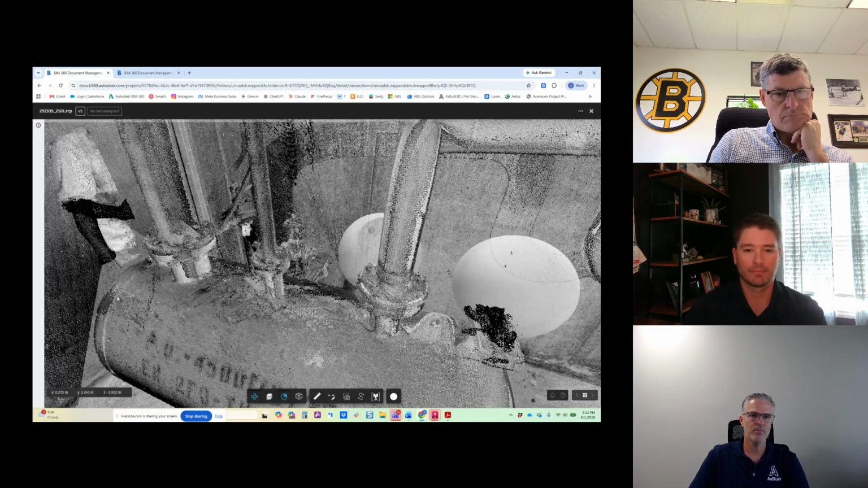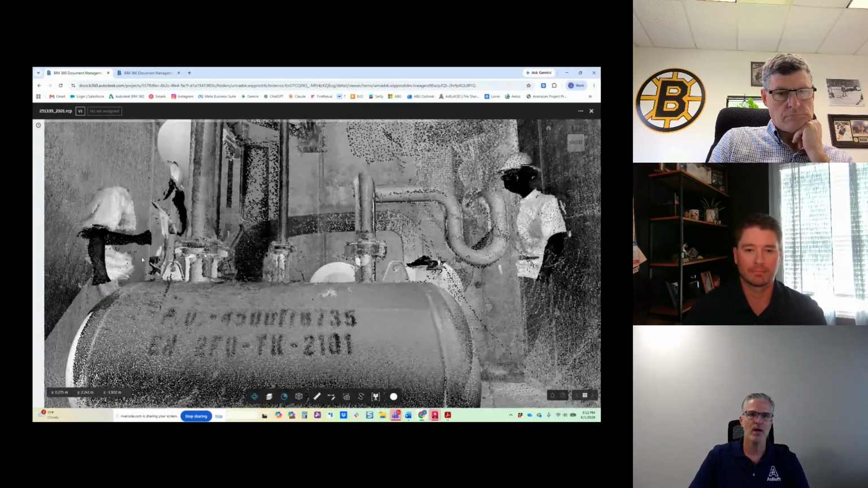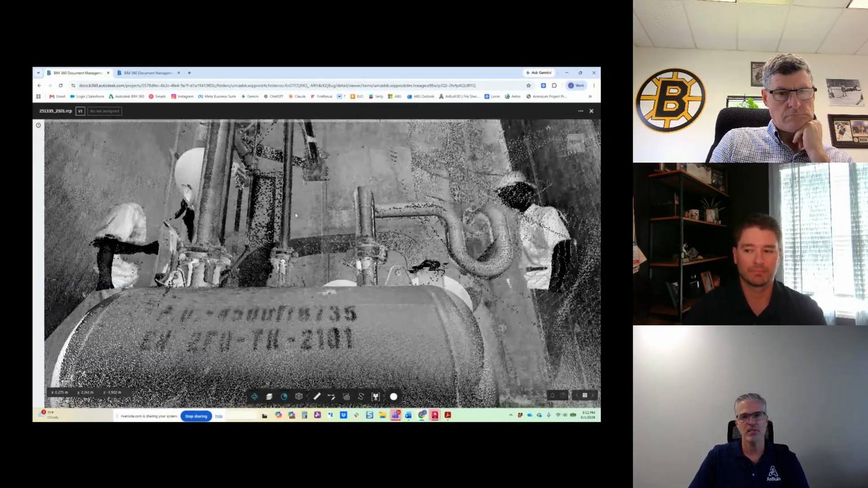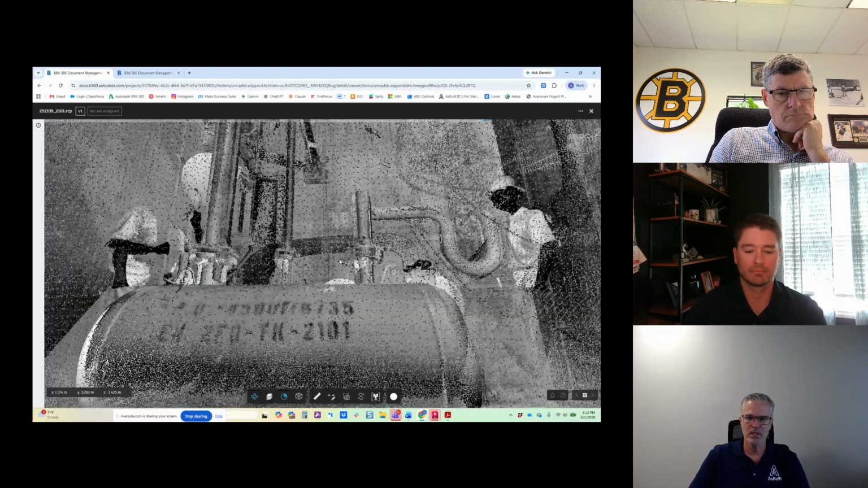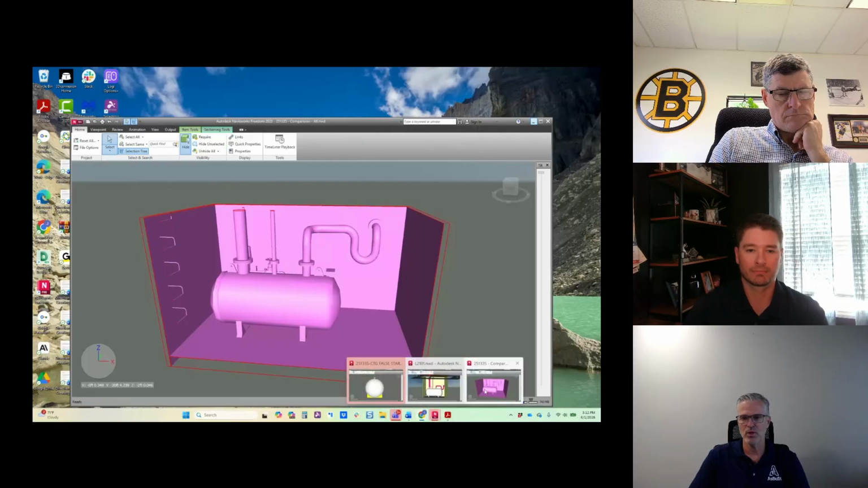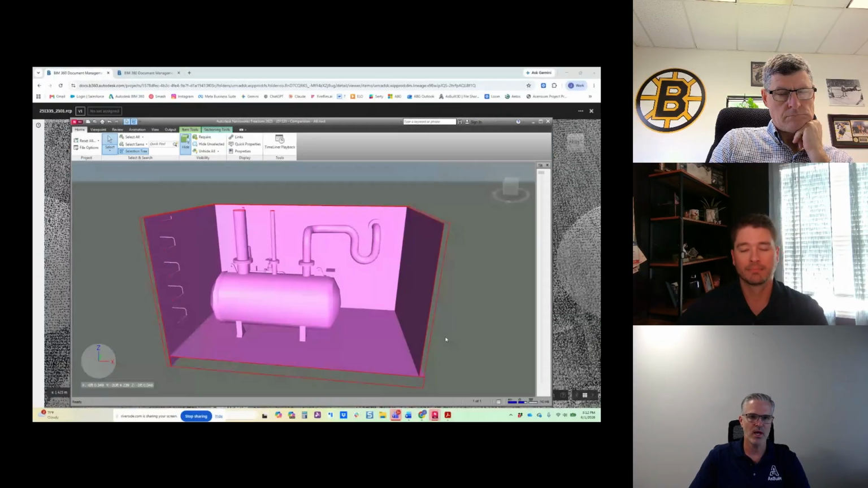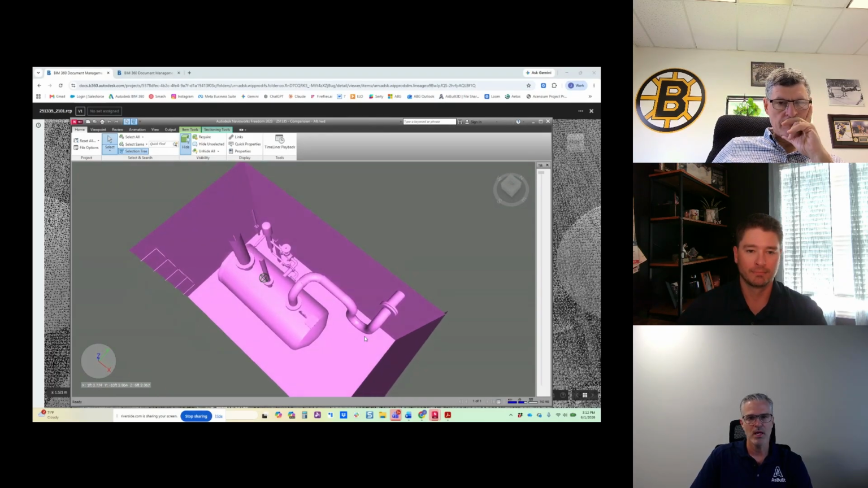And then also the other thing we were considering is how do we get this tank in and out of this space. So once we were completed with the scanning and the processing of the data, the next thing we do is move into the as-built model creation. So I've got this kind of section so we can see the same view.